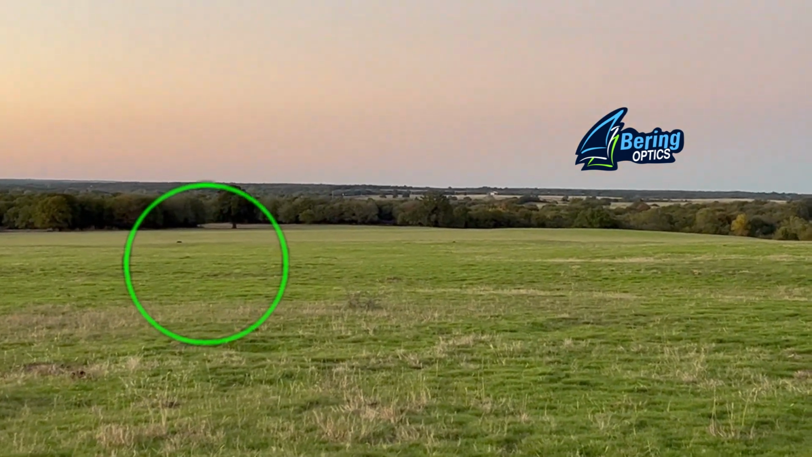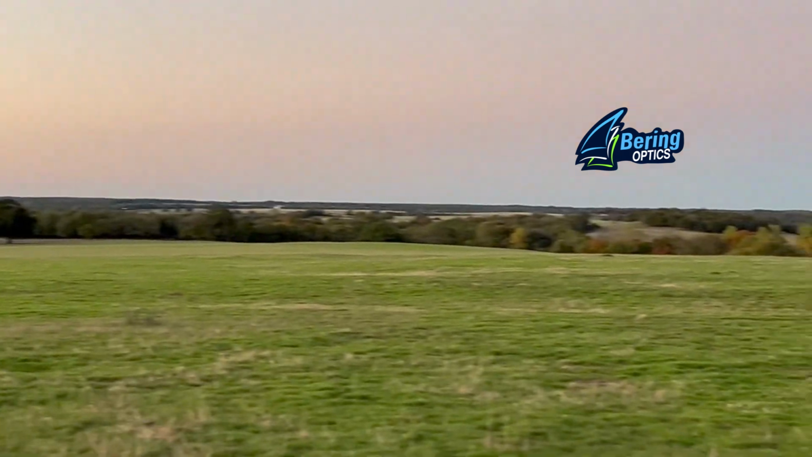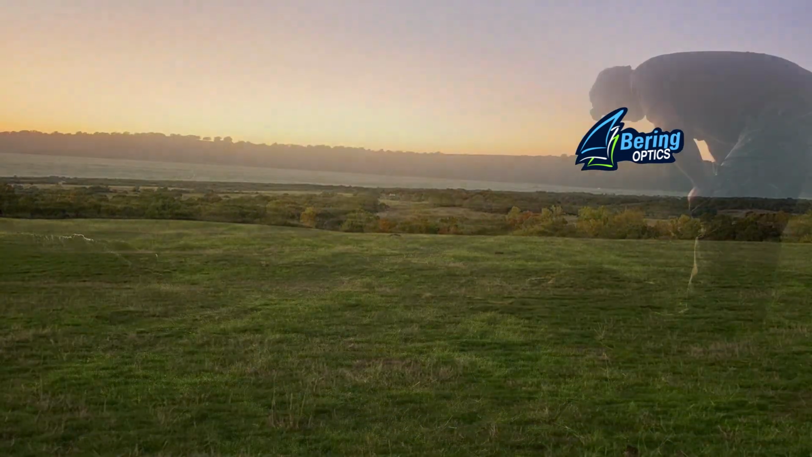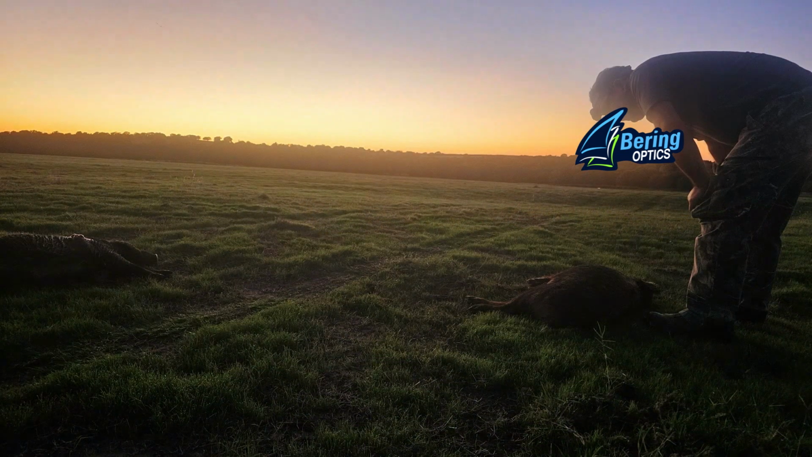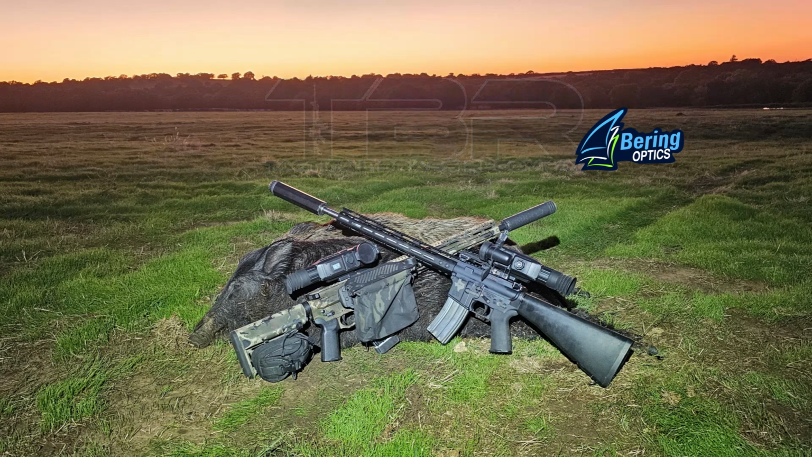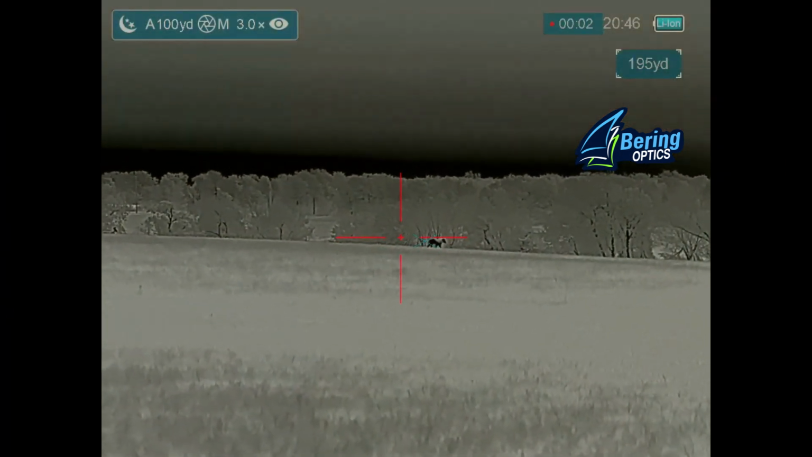Let's see, there's one there, and one right there. As I am still one-handed, Ben graciously dragged the hogs together for our photo opportunity. Brass Catcher by Tactical Brass Recovery. We came away with 2 hogs. In the back is a 90-pound boar that I shot, and Ben shot an 80-pound sow that was not pregnant. On to the next property.